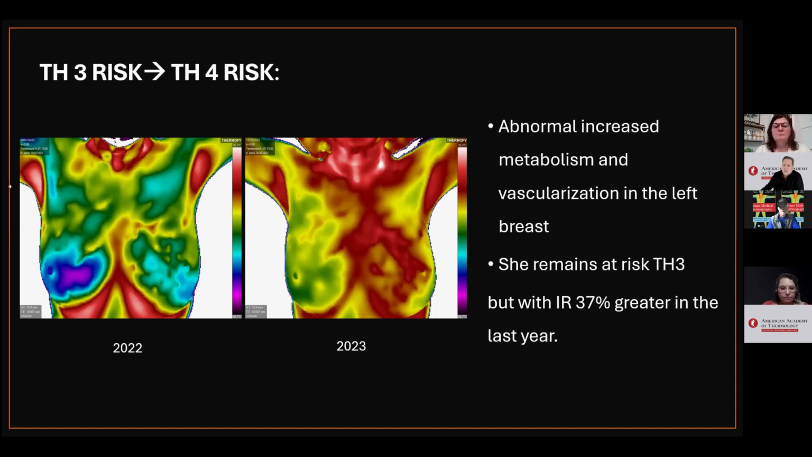This patient represents the majority of cases without traditional breast cancer risk factors, with normal mammography findings, where without infrared imaging, the metabolic and vascular alterations that precede anatomical changes would not have been detected. These changes may increase the risk of breast cancer with the use of HRT.